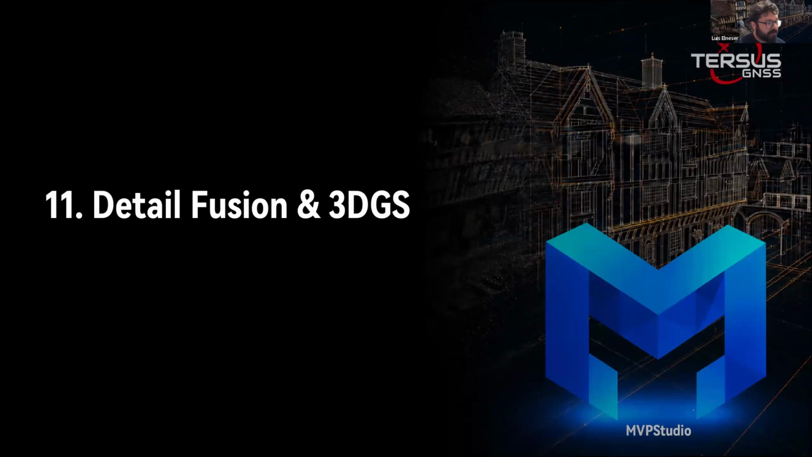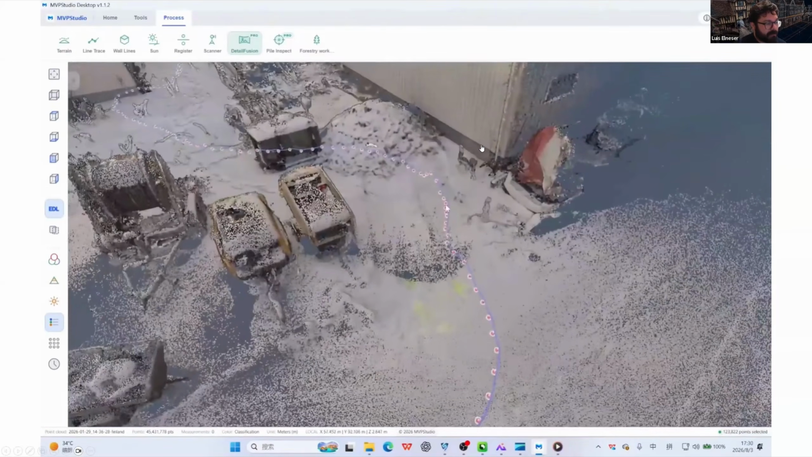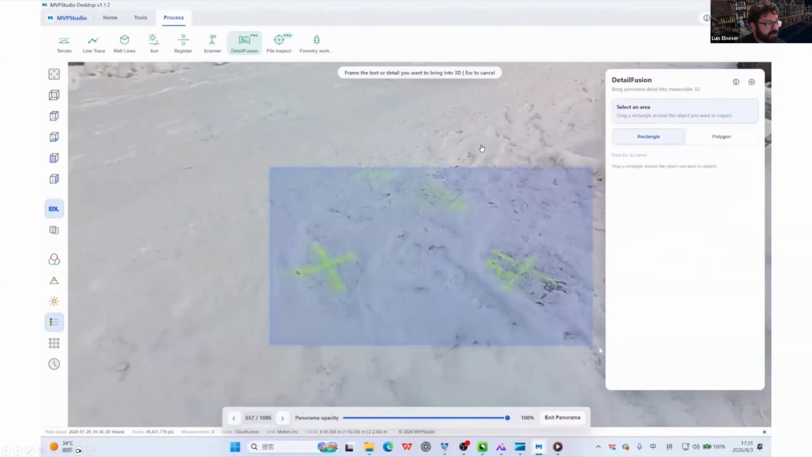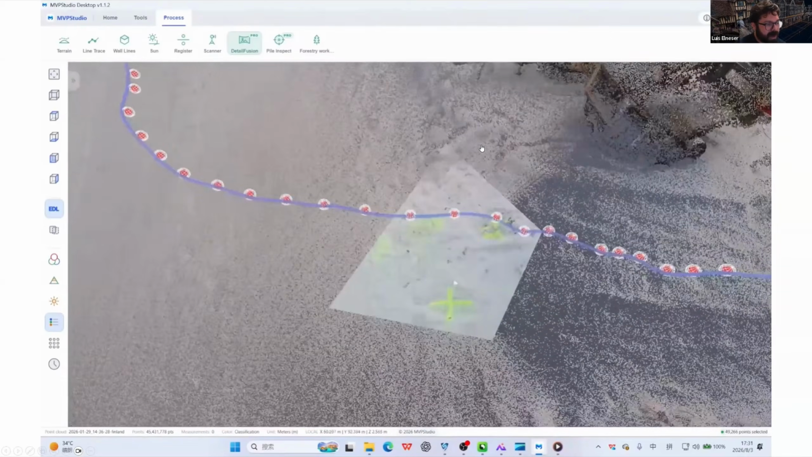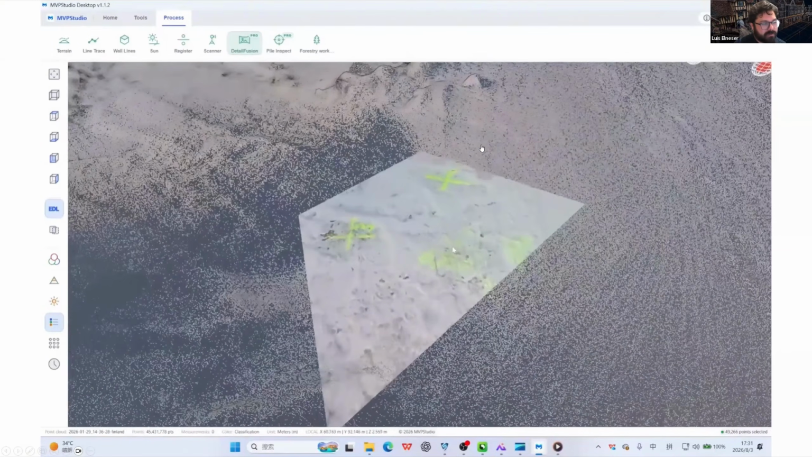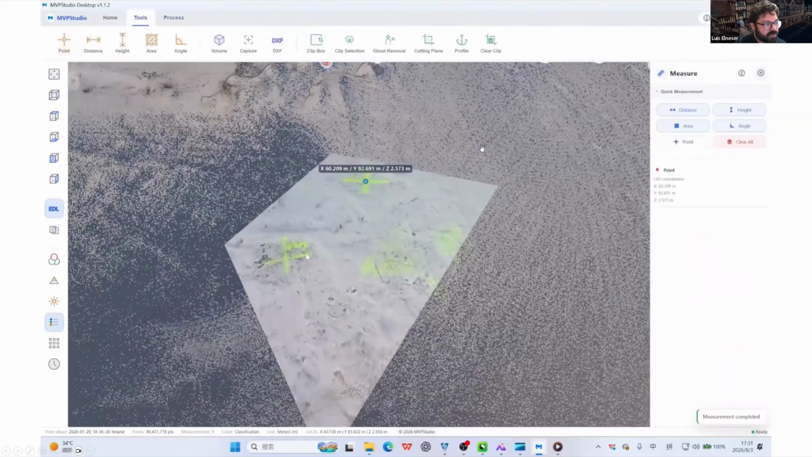And then the last feature from the advanced tool menu we have is detail fusion and the 3D Gaussian splat mode. So that feature is very useful for that label detection use case, but for defining control points is very useful as well. So a lot of times you don't have enough resolution or contrast in the point cloud to see the marks accurately, but if you can define the area in the image, it sticks out very clearly. So this is an easier way to define the control points.